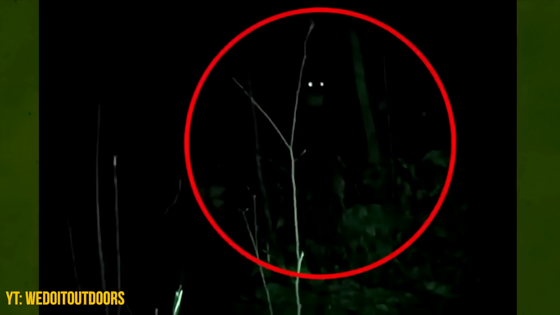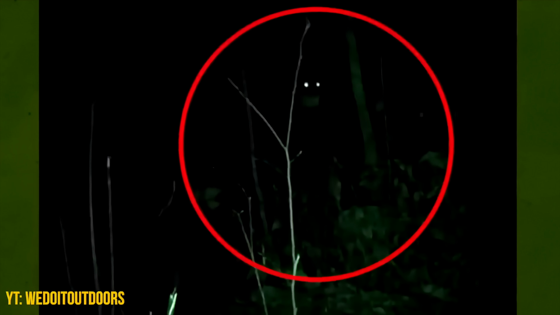The beam hit something, two glowing eyes staring back from the tree line. At first he thought it was a deer, but the eyes were too far apart and way too high off the ground. The moment he whistled, the shape behind those eyes shifted, huge, upright, with the faint outline of shoulders and a head. Some viewers say it's a bear reacting to the light. Others point out the movement. It stands up, it doesn't crouch down.